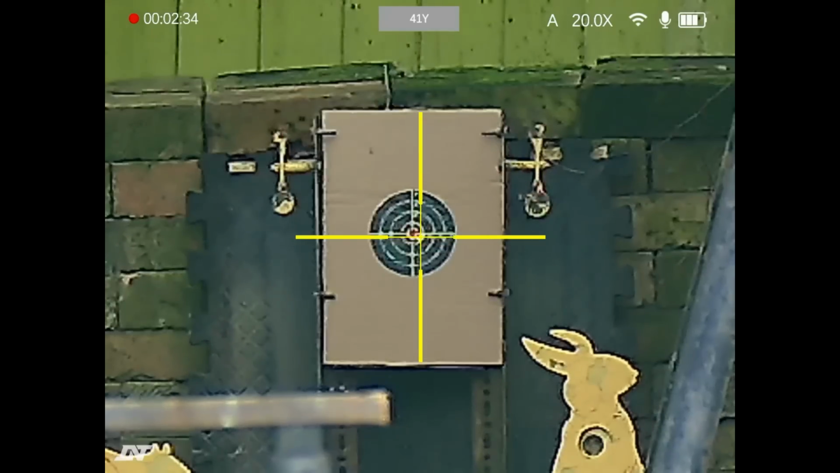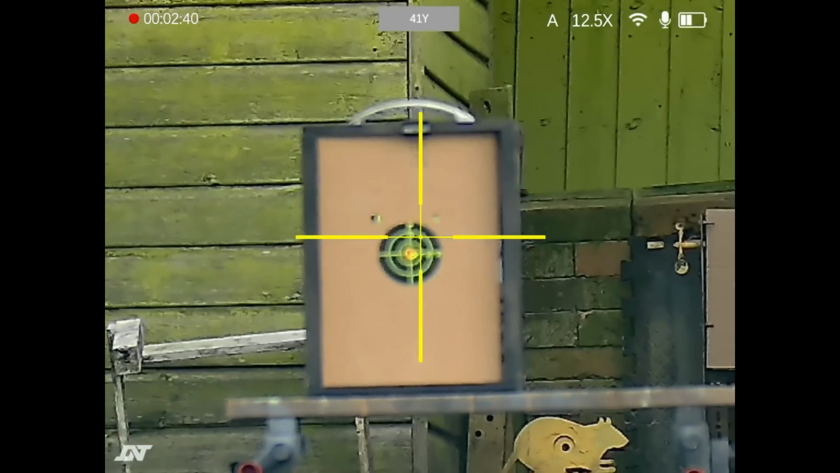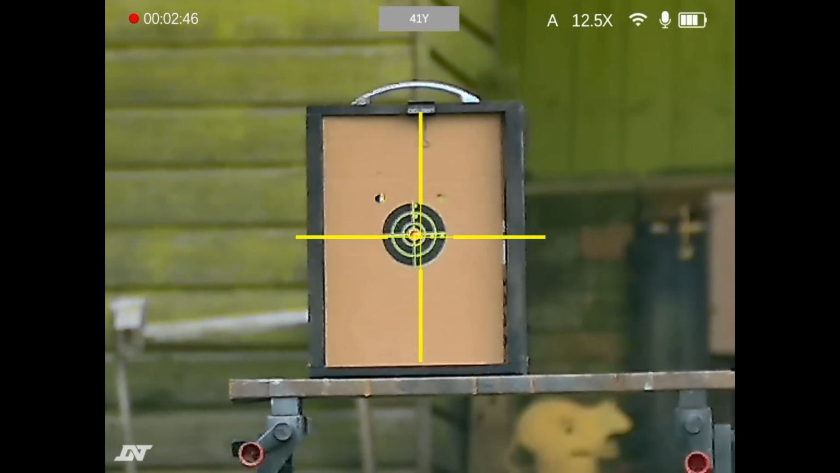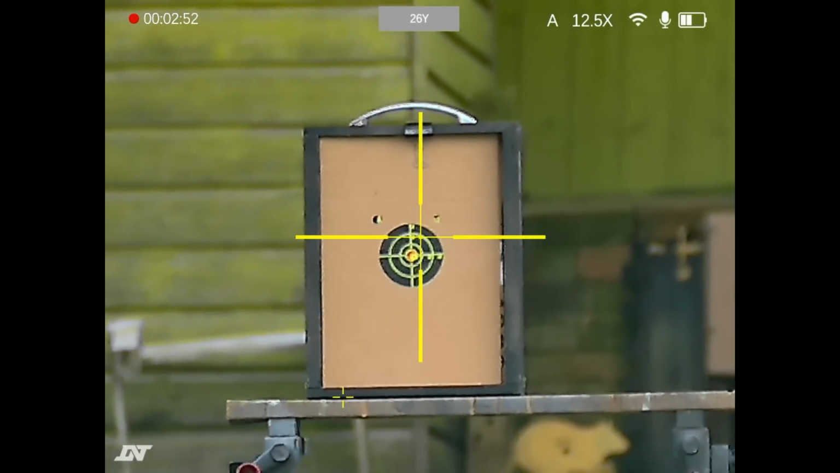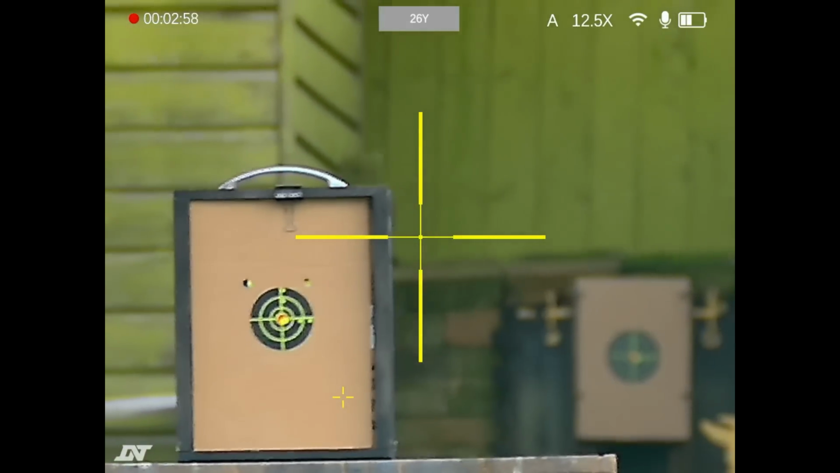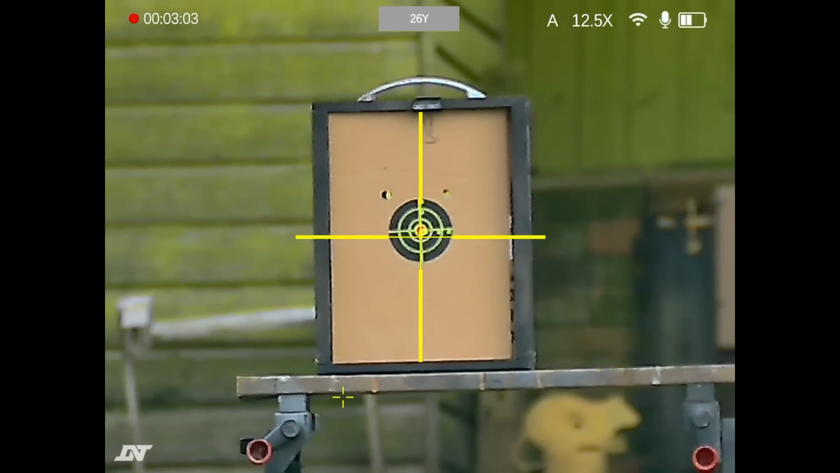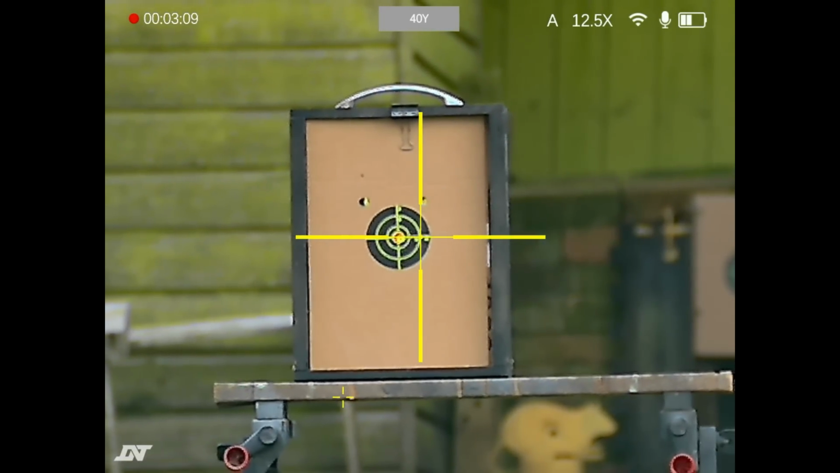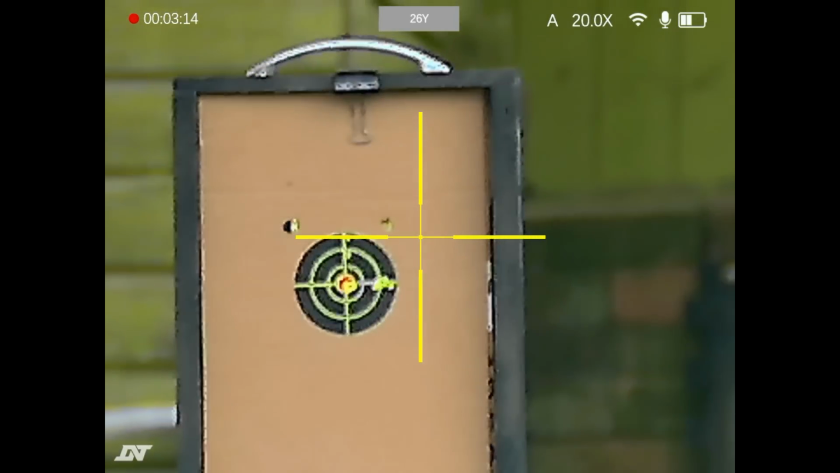You can see that our shot was on target there, and then I can come back out to the previous target, get that in focus, range that, the reticle moved again, and what we'll do is reload, and the reticle then should have moved back in the correct position for the 25-yard target. What we're going to do is aim at the intersection there. There we go. Zoom in.